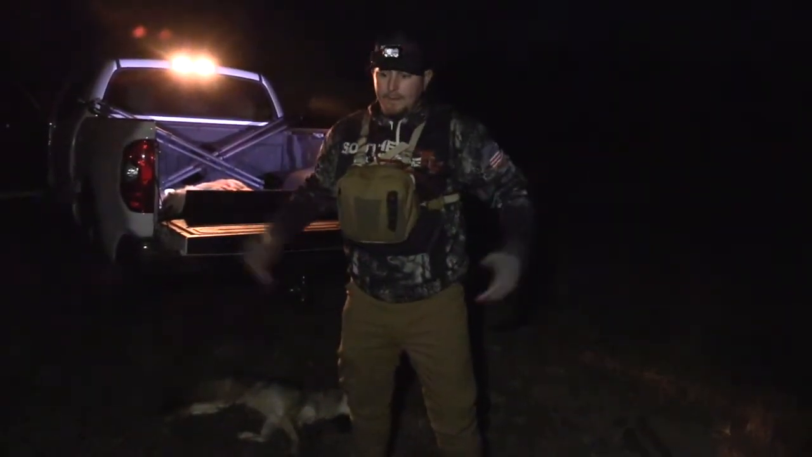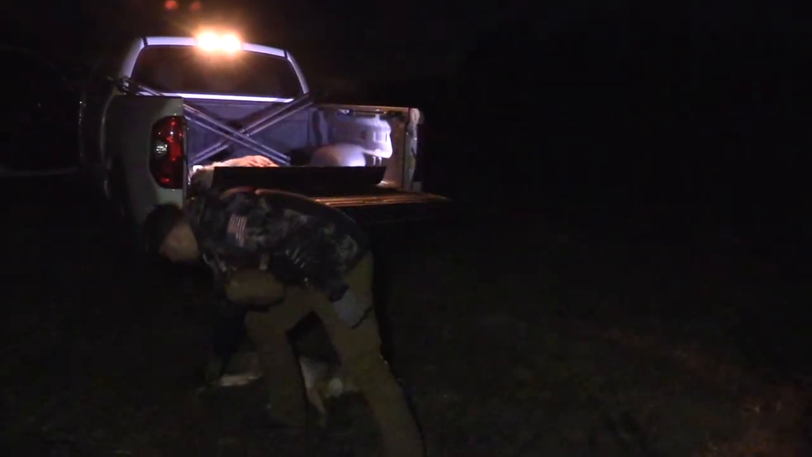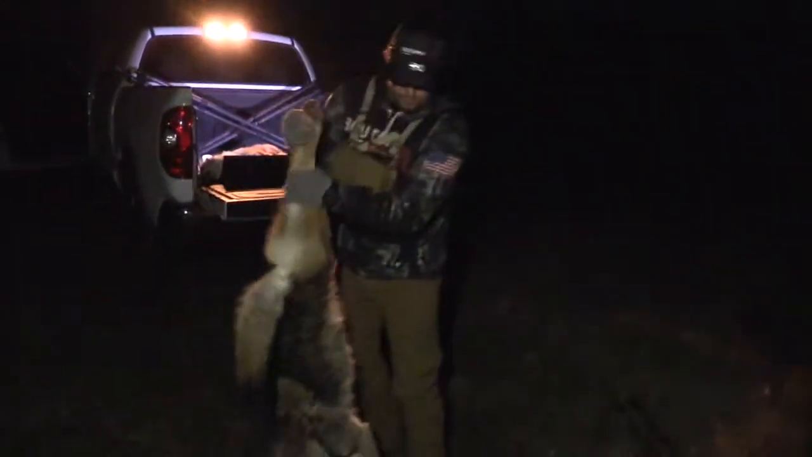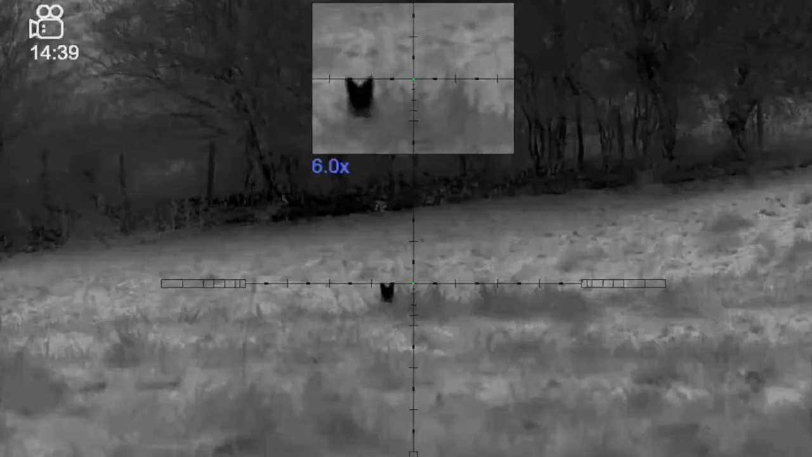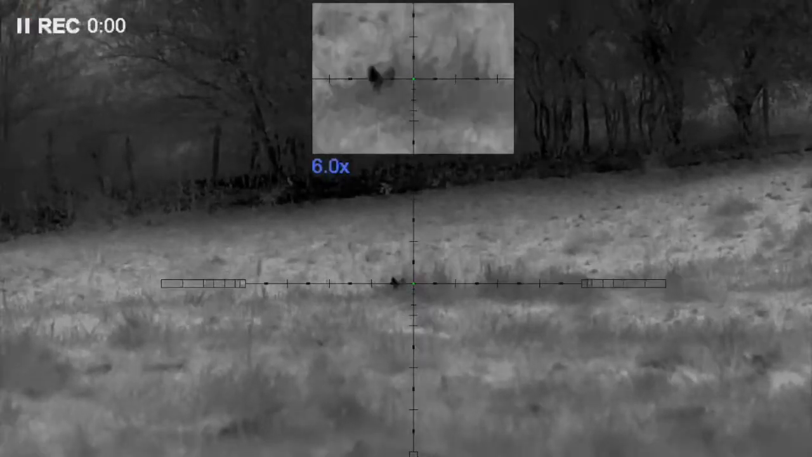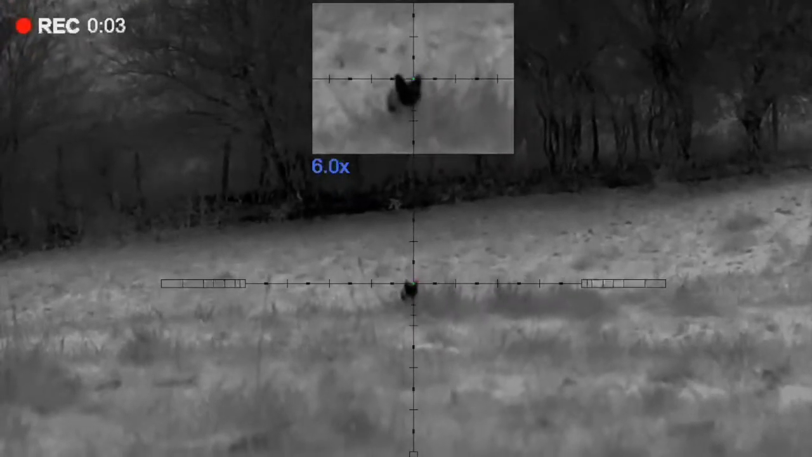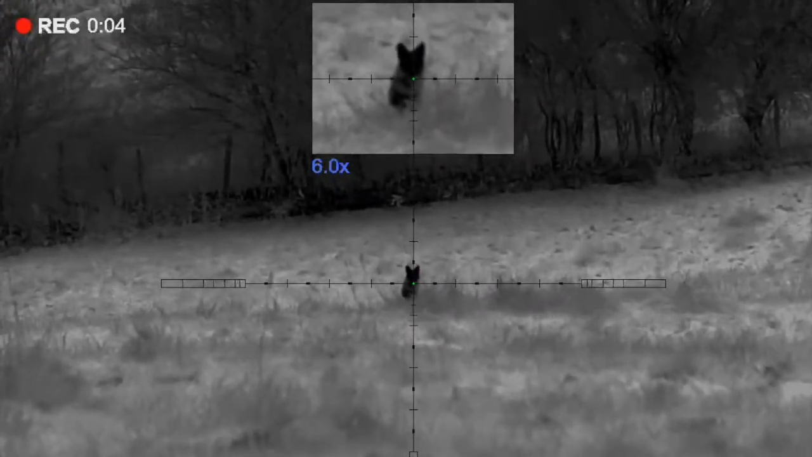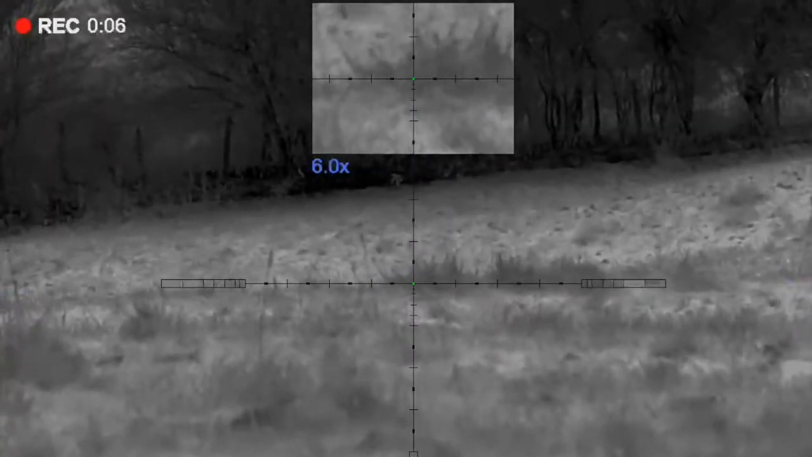Then we're walking out and we find this dog here, furred up, beautiful male that is in the field, just happens to be in the field acting stupid. Telltale sign that he's looking for his female, and the fact that I lip squeaked him in, to me, that dog Guffey shot's dead. So, moral of the story is we couldn't find Guffey's dog for whatever reason.